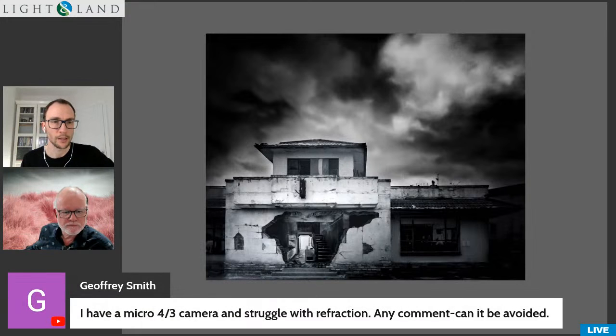And Jeffrey asks, do Micro Four Thirds cameras struggle with infrared, if that's specific to the query here about infrared, or if that's a general problem. Okay, so I'm not aware of that being a problem with Four Thirds cameras. There are some issues if you want to do long exposure infrared. Some cameras have internal infrared sources, although I think that went out with film.